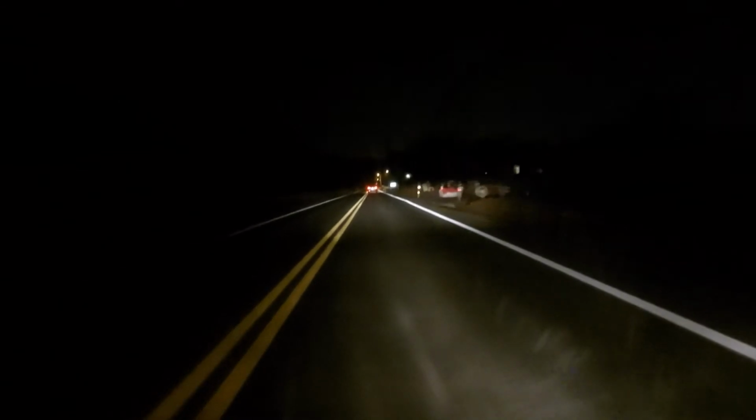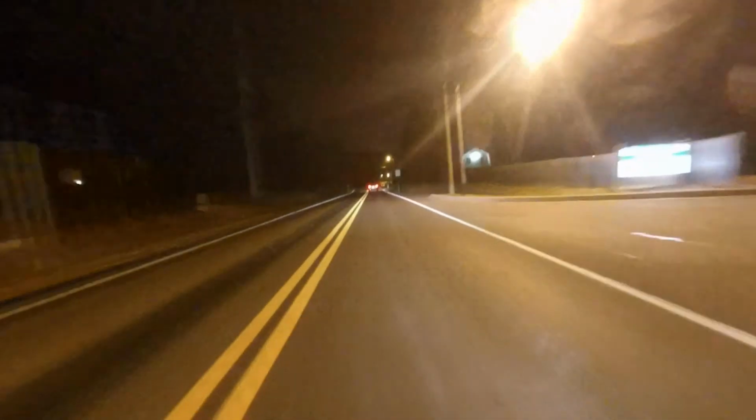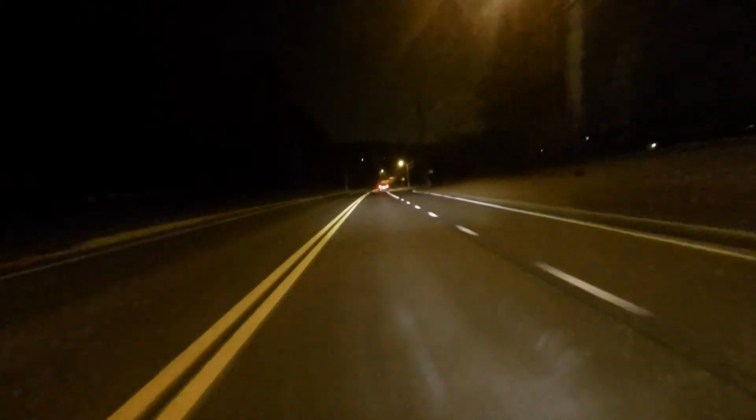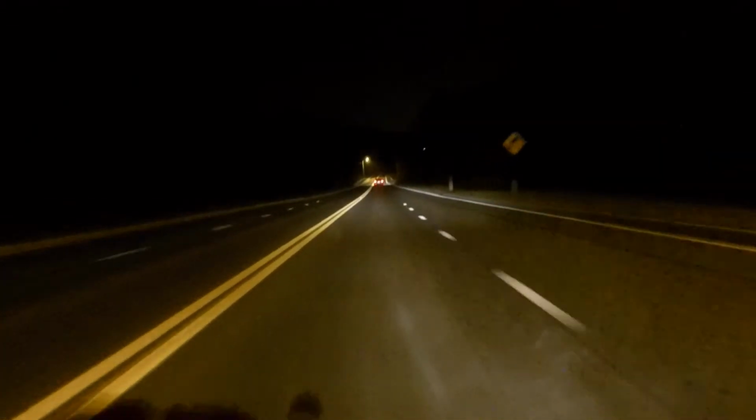I've got the Sliders Blue Ridge leather gloves, and now you can't see them because of where my camera's mounted, but I have the Sliders Cold Pro insulated waterproof gloves.